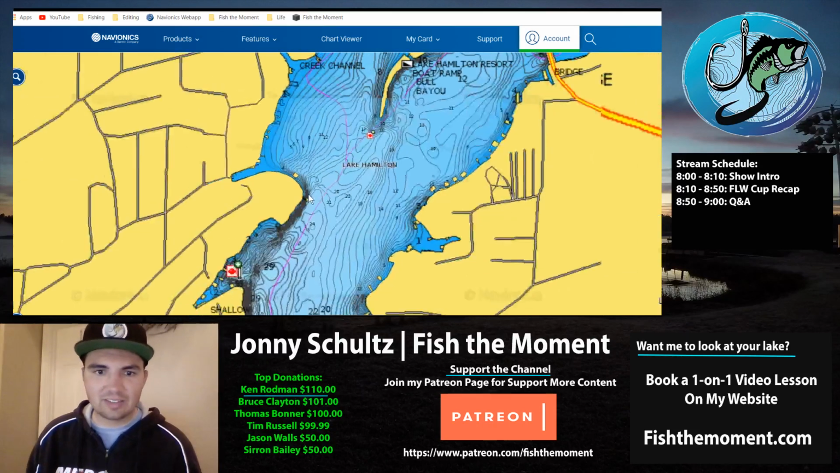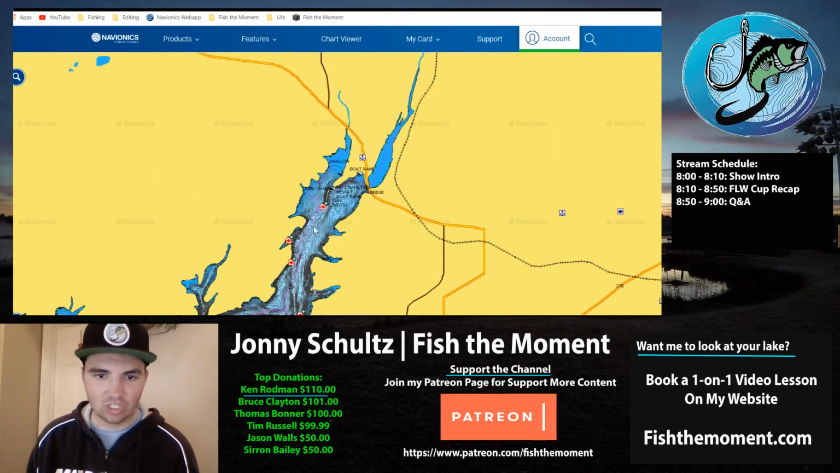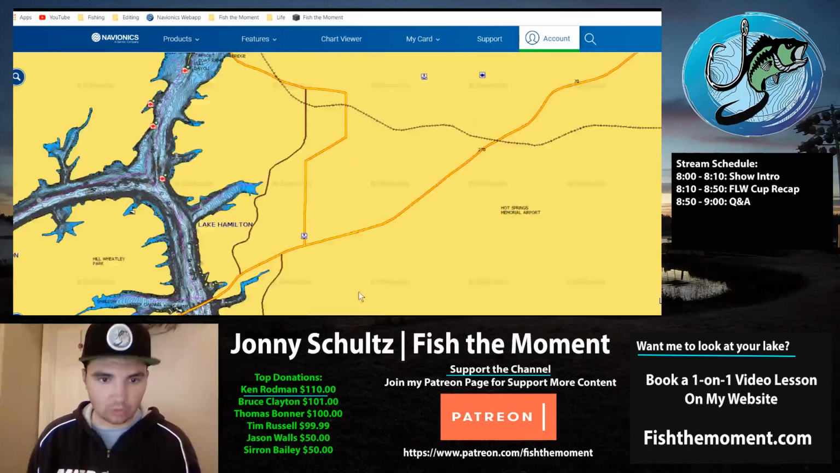And really it didn't seem to matter too much where the brush piles were, as far back in the creeks, on a steep bank, on a flat bank. As long as they're in that 12 to 18 foot range, that's where a lot of these brush piles were, where the fish were hanging out.